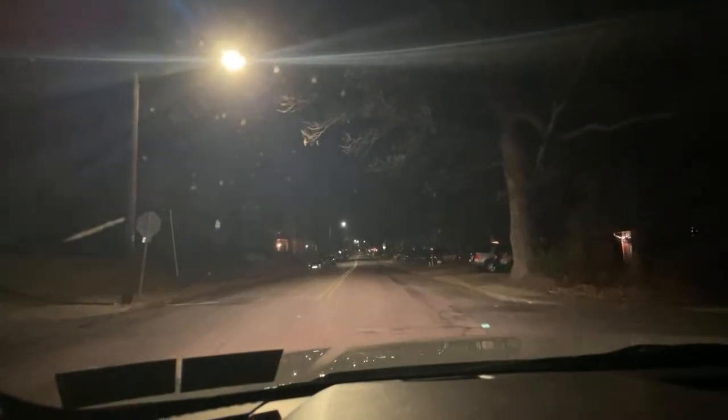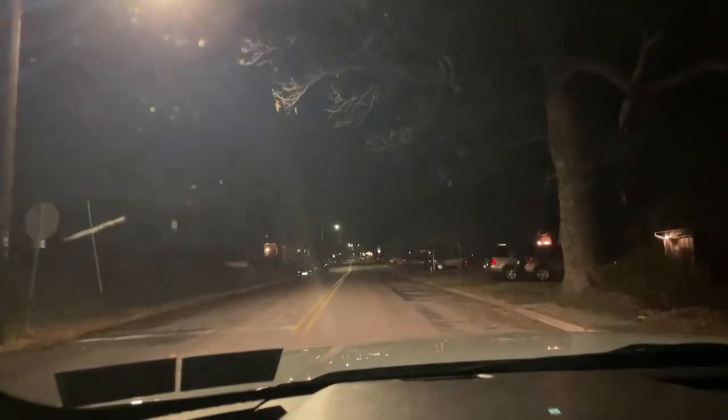Something rattling in the back of my car. Hold on. I can't reach the bag. Oh, that's like a half a moon. Not even quite half a moon, it looks like. I found the moon, guys. Somebody asked if I'd seen the moon earlier. I didn't.